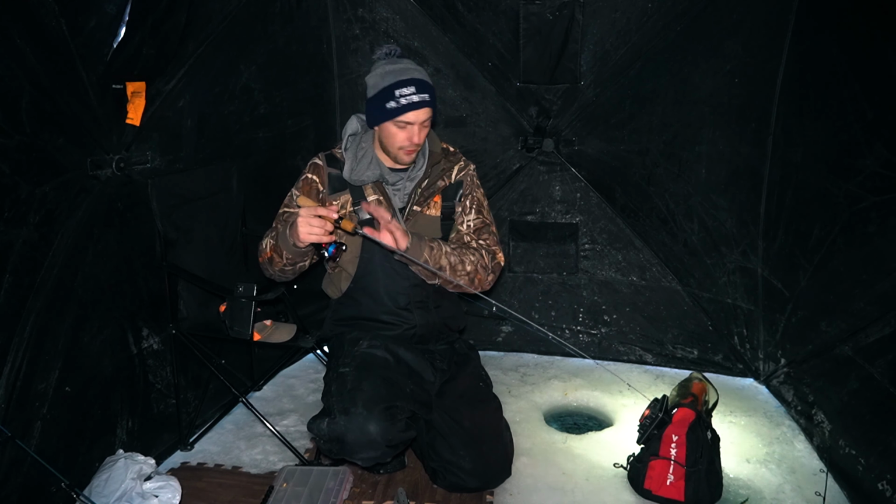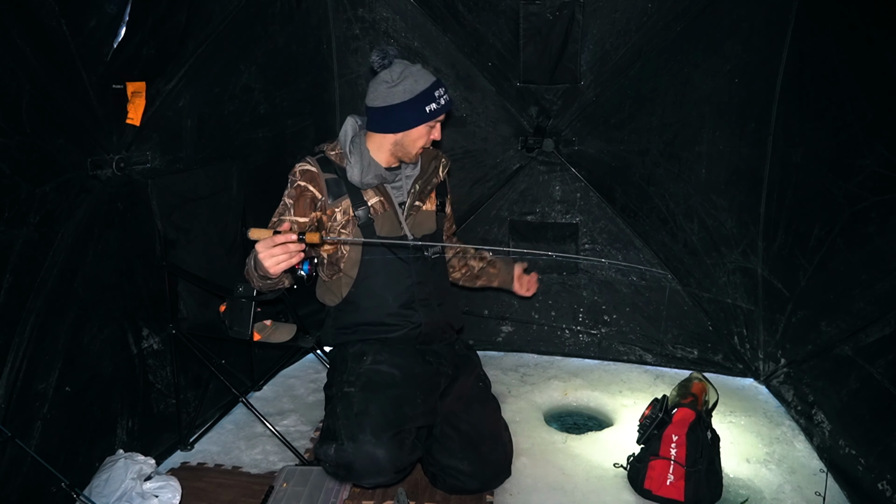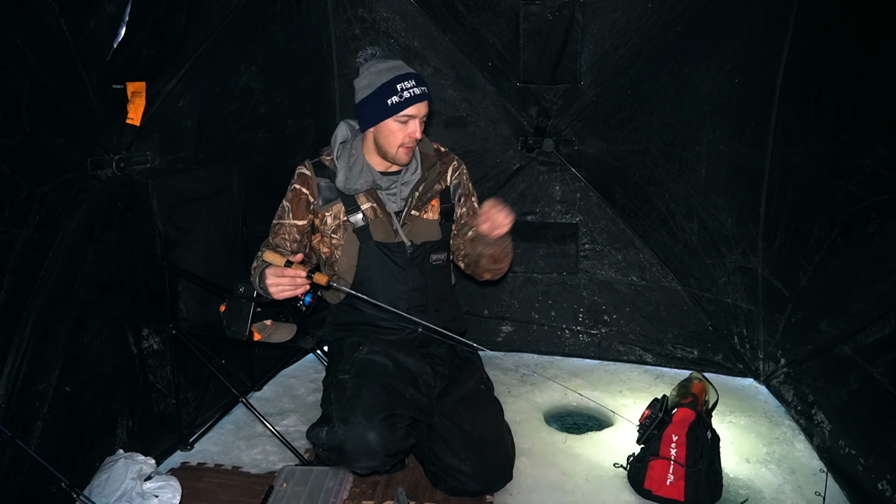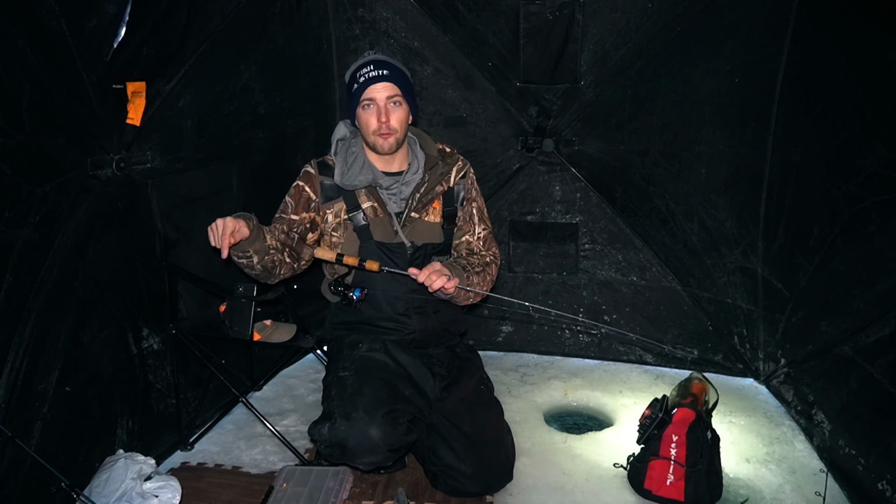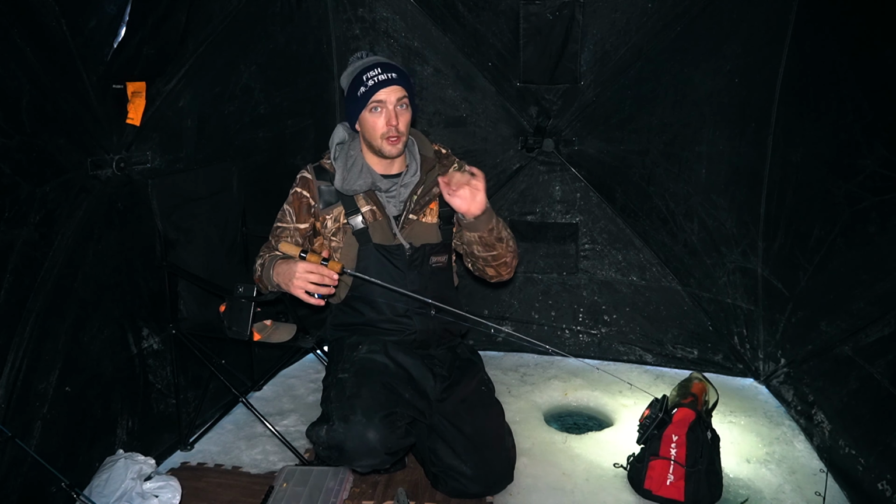Starting the day with the True Grit from Frostbite paired with a buckshot spoon, and then the rod behind me, I got it with a perch jigging wrap tipped with a minnow head. Then I got a spare jigging wrap ready, already tipped with a minnow head, and then a Frostbite dinner bell on the other one in case I get some low current times where I can use that flutter spoon.